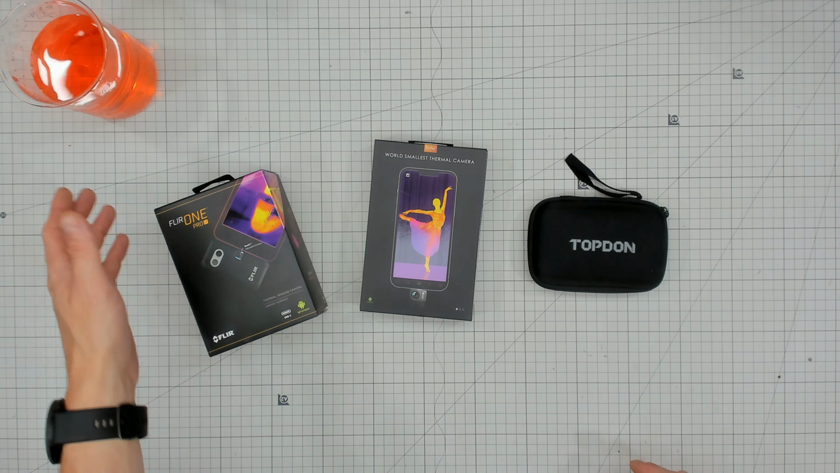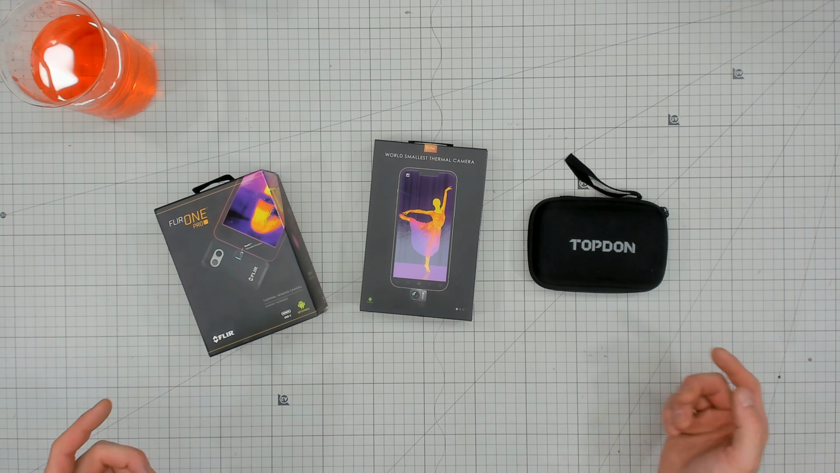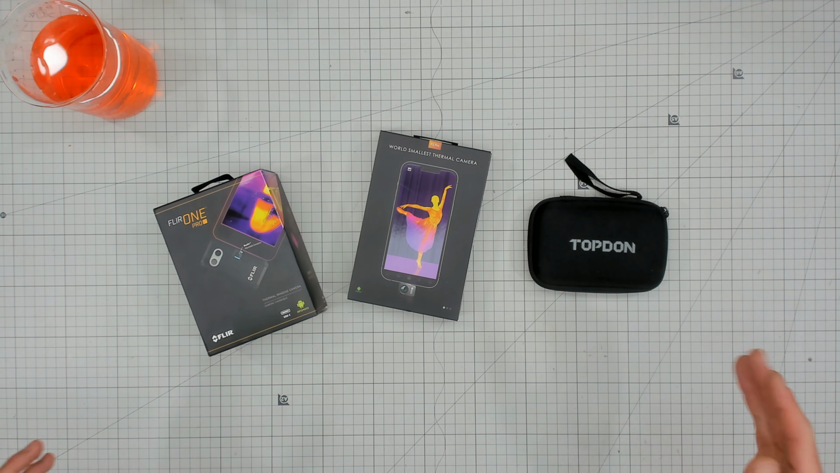Alrighty folks, I've got a fresh cup of red and a couple of things to look at. So today's going to be a little bit different. We're not doing SBCs, we're doing something that's very handy to use with an SBC. That is a mobile thermal camera, and an affordable one.